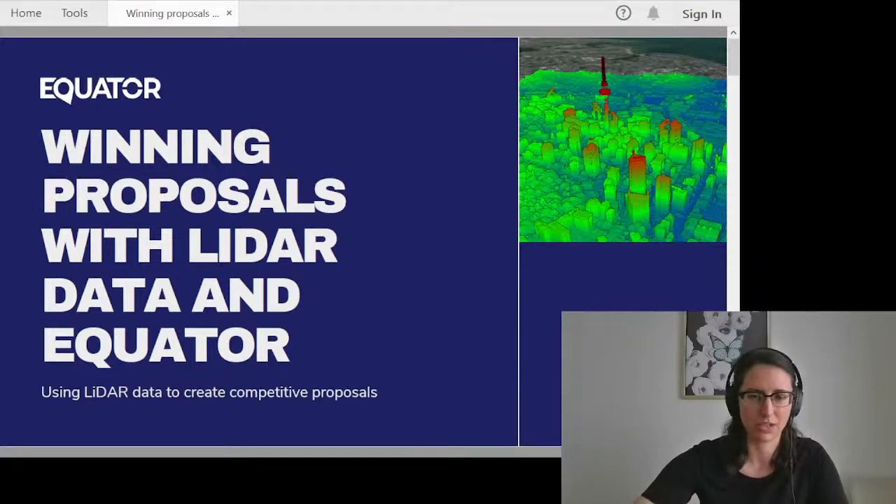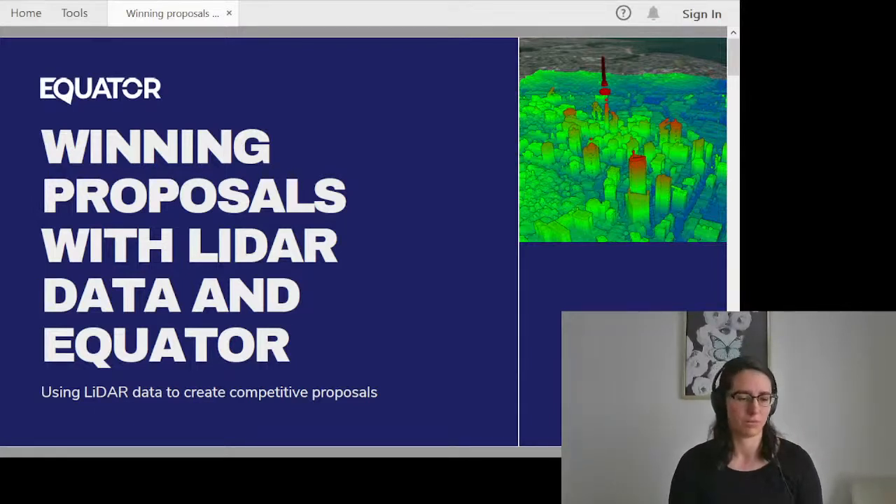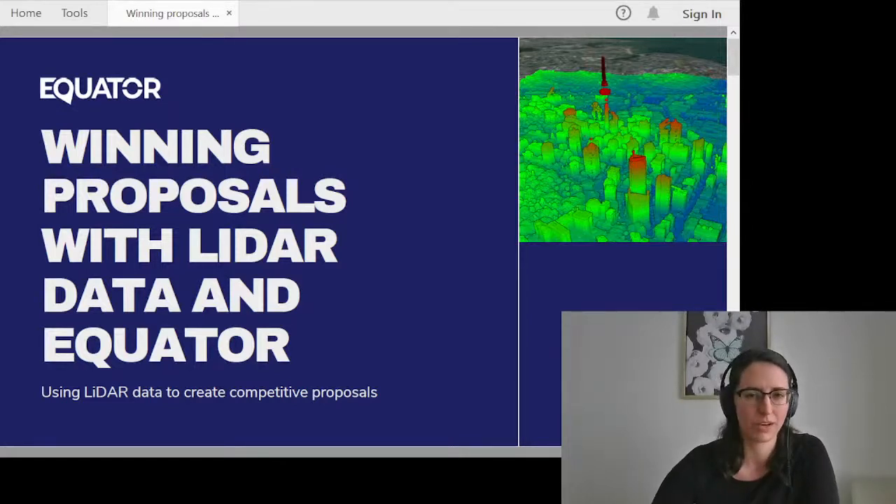The expertise on our team is wide and varied, so we can help you out with ideas of how to work, and how to get the best results both out of Equator and from your geospatial data in general.